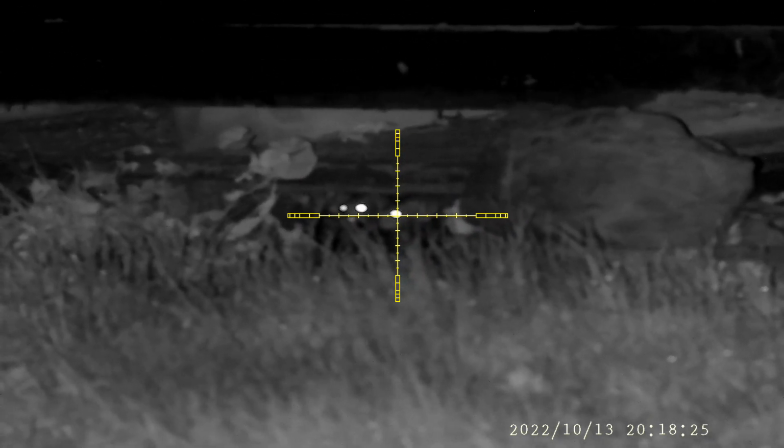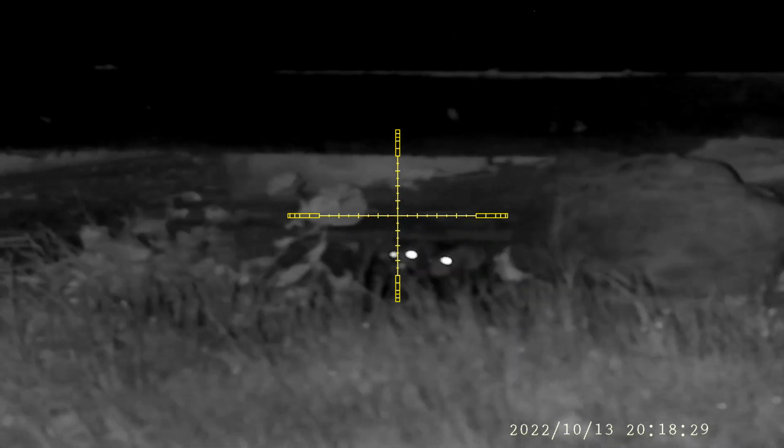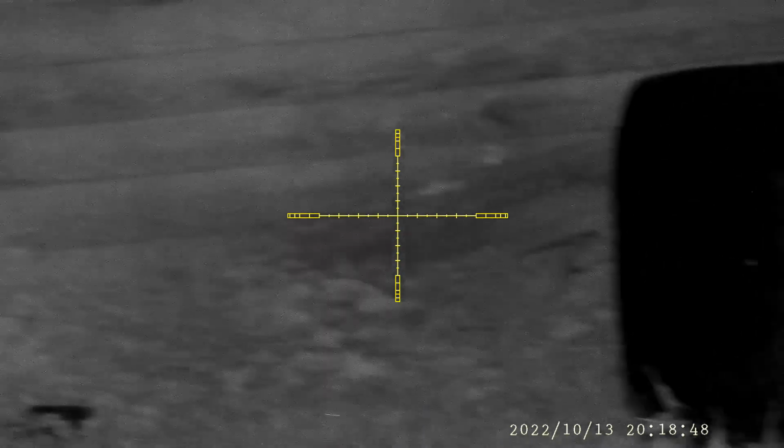Same day, in the evening, out on the rats at the small holding. Bit of a jump around there, but helicopter tail, so that one's dead. Quick scan just to make sure there's nothing else out.